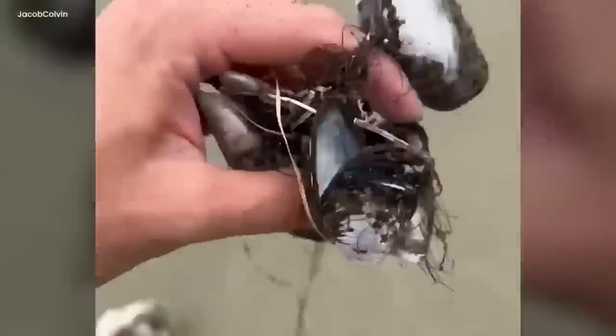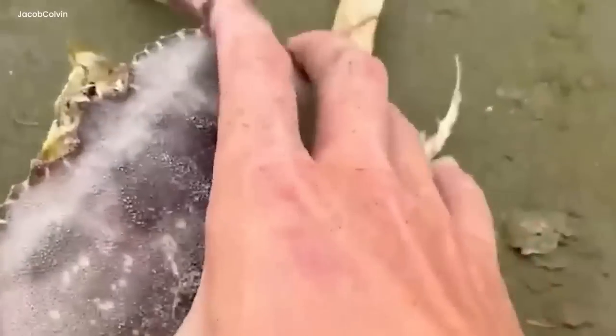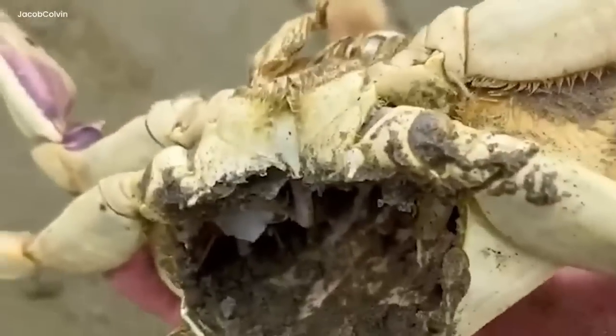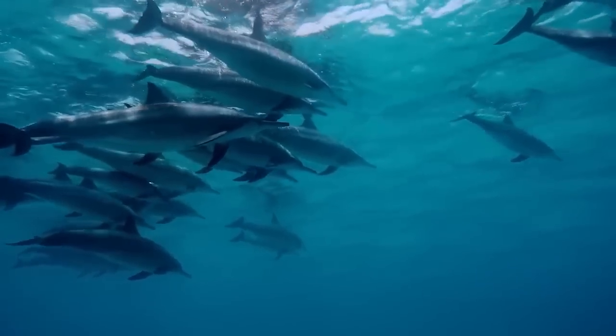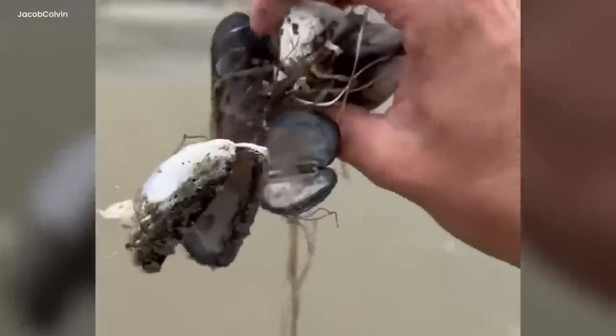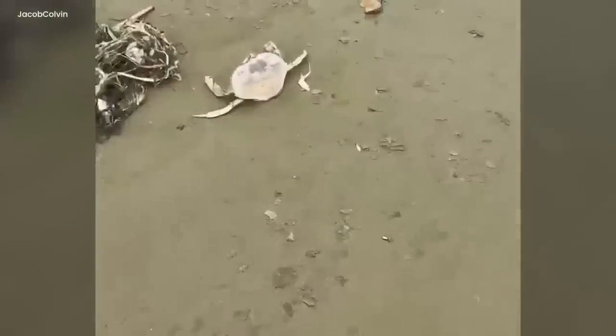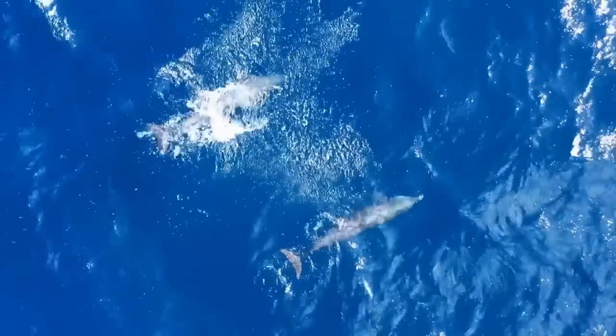Excitement filled him as he recorded the incredible scene. In the quiet land, the explorer's camera showed a bunch of sea creatures stuck inside the dead body. There were dolphins and various fish, all frozen in time. Look at all these mussels. They're all gone. No survivors. Is he alive? Surprisingly, the breathless body had unintentionally come to a safe place for these underwater creatures.